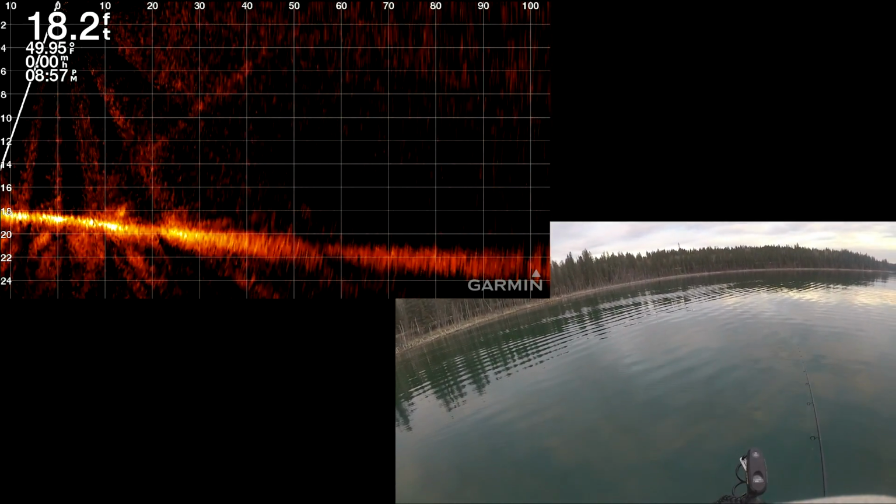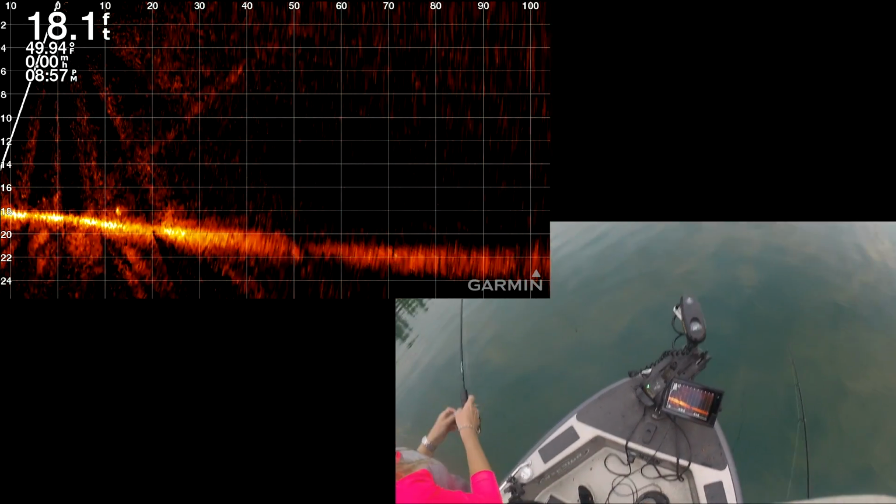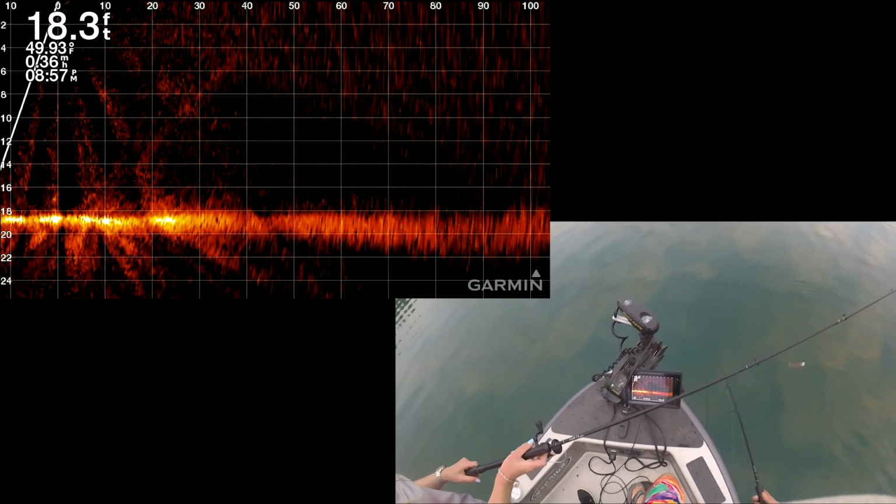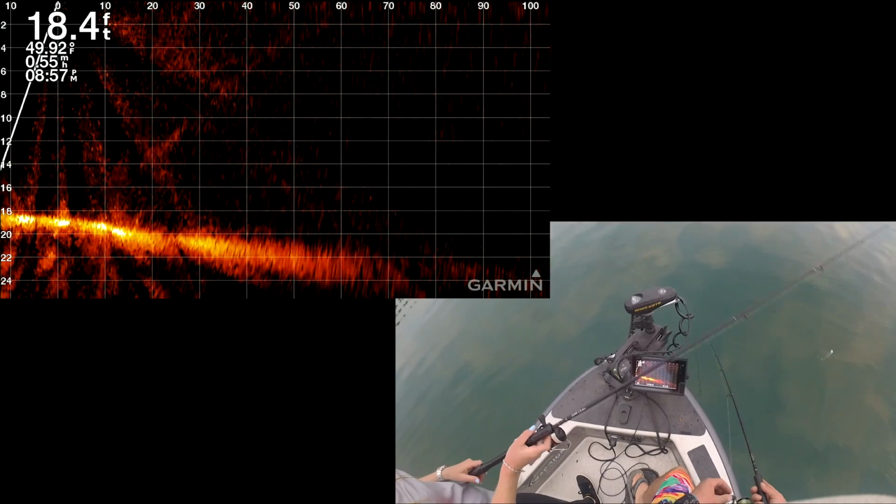What do you think it was? A rainbow? Or who knows? Friggin' splake, lake trout. Could be anything. I don't know. Cast out there? Not drop down? I'll look. He might be still right below us.